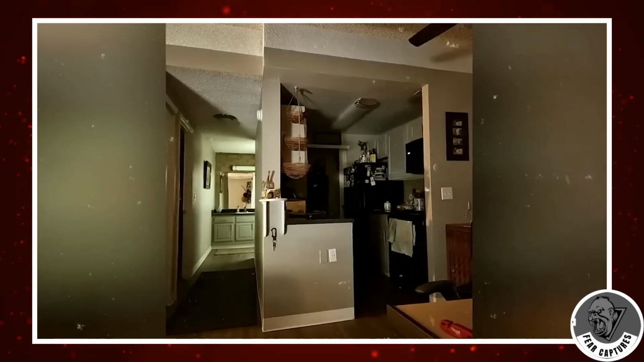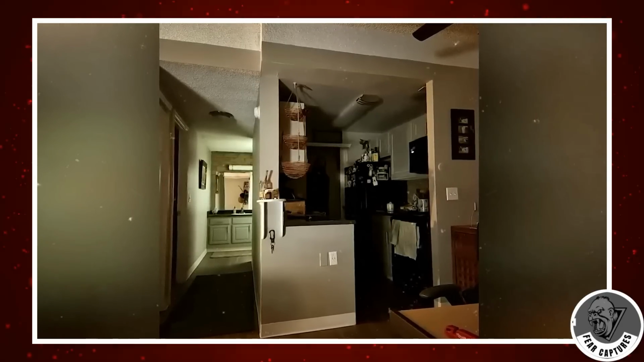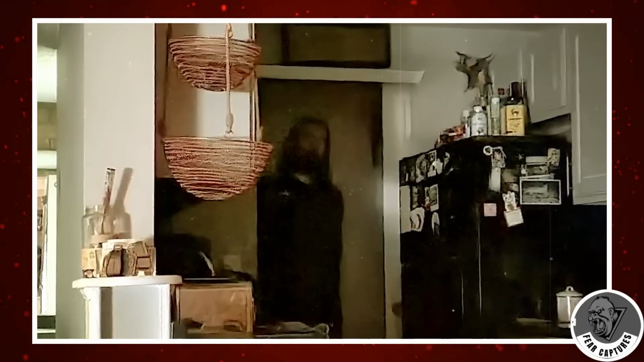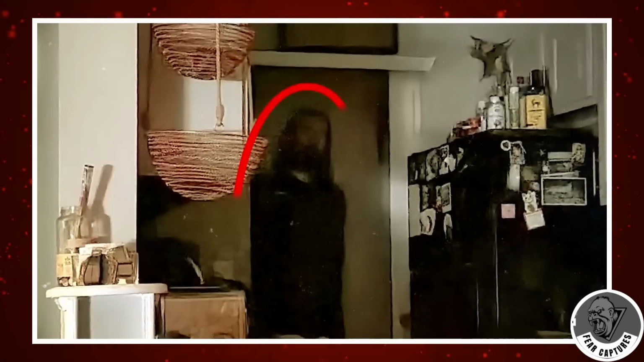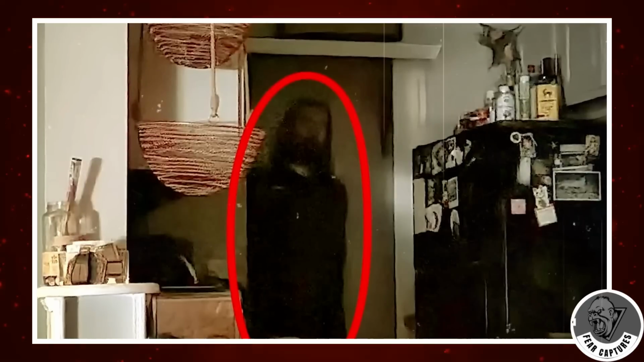The photo seems normal at first, taken in total darkness with just a bit of outside light. But with Samsung's tech, it looks way clearer and brighter than you'd expect for a dark pic. Here's where it gets interesting. When you zoom in and brighten the image more, a creepy figure shows up in the shadows. It's a guy with long hair and a beard, wearing a dark coat. Gives you the chills, right?